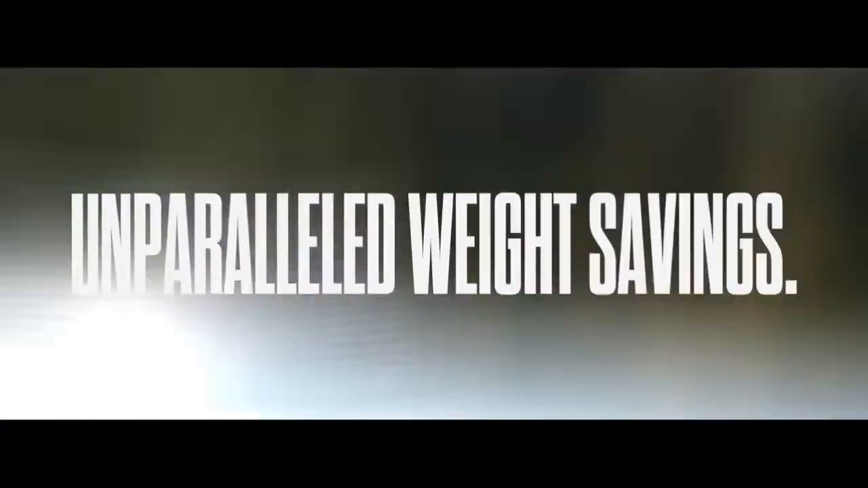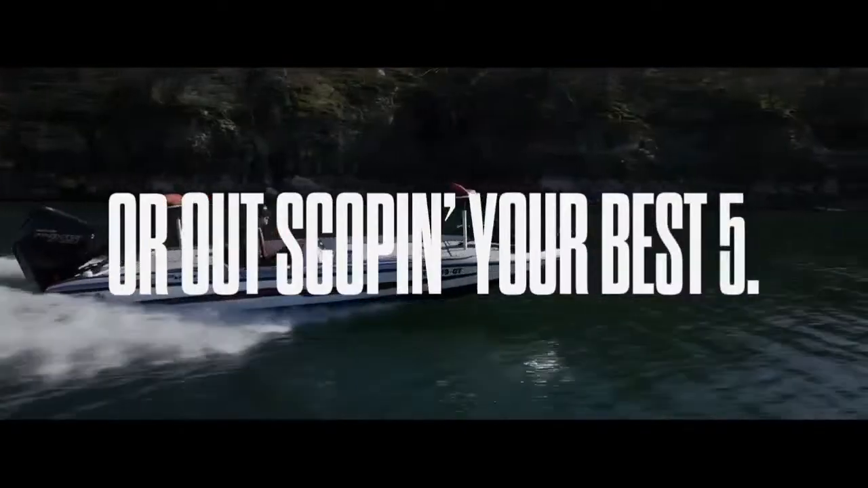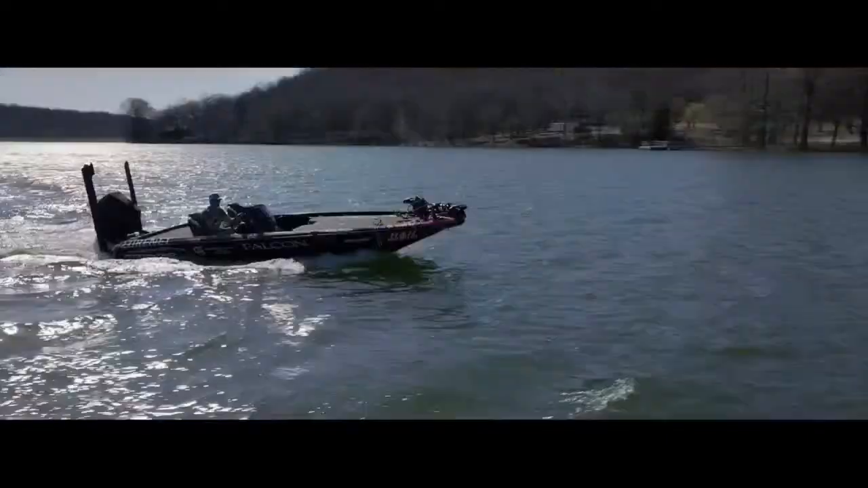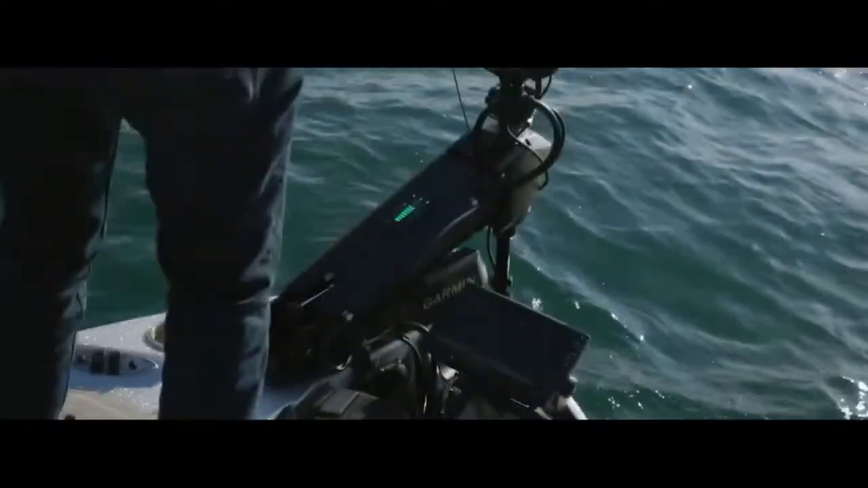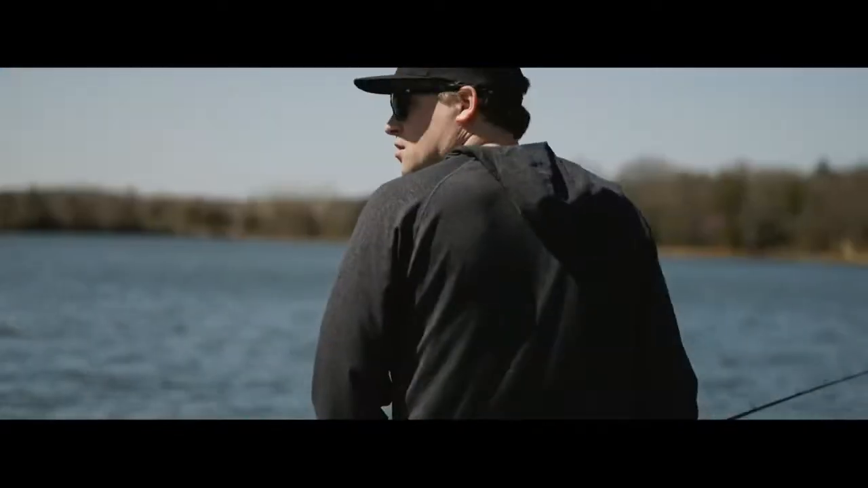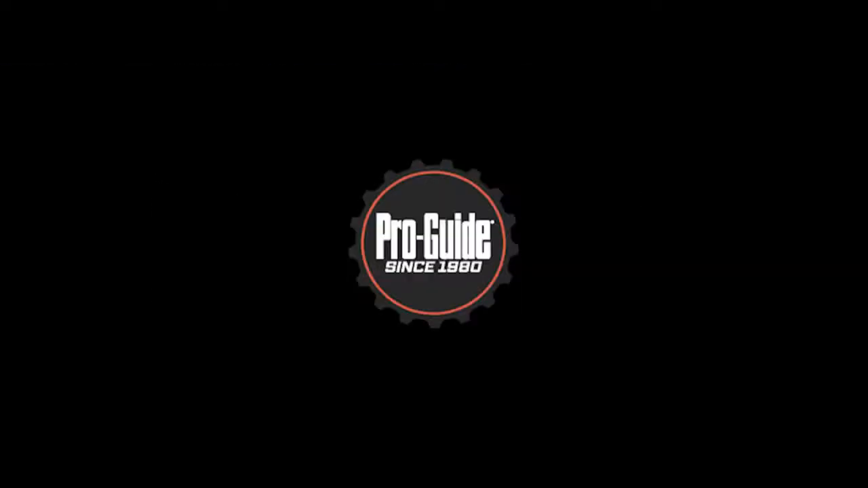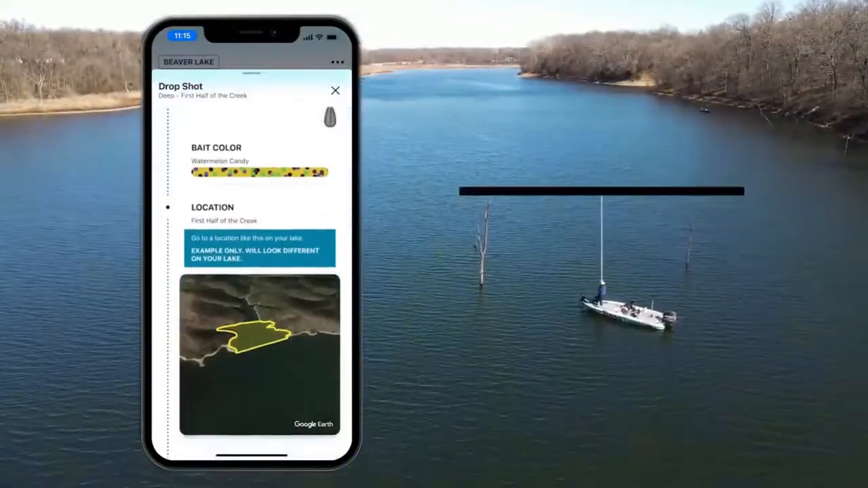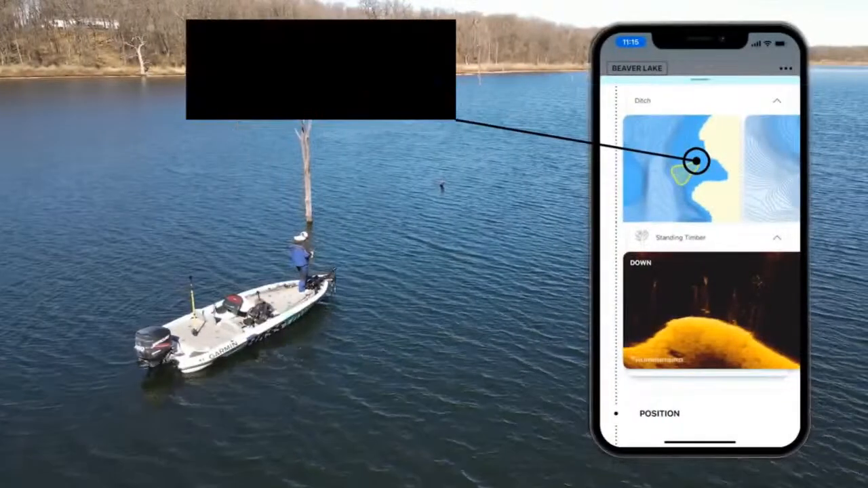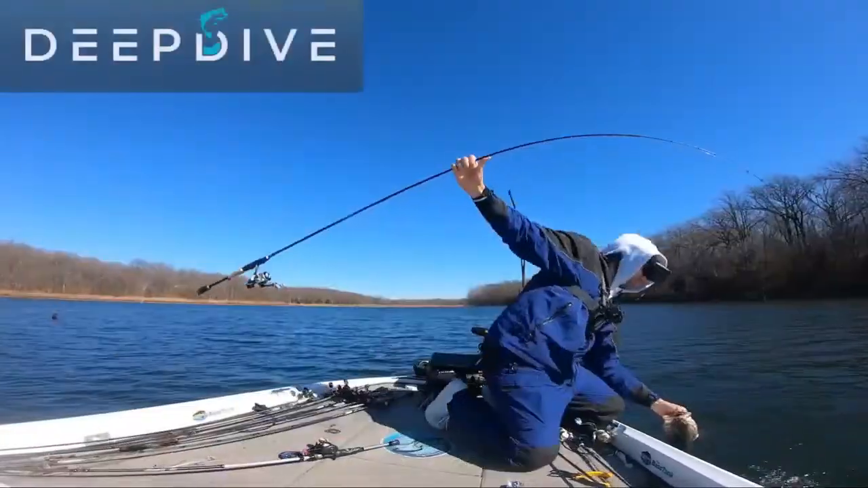Unparalleled weight savings. Get the best patterns backed by tournament data. Start by finding the best 10% of your lake. Know exactly what to look for and what to throw. Try the Deep Dive app today.